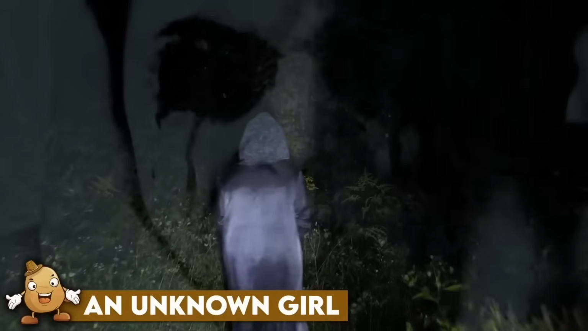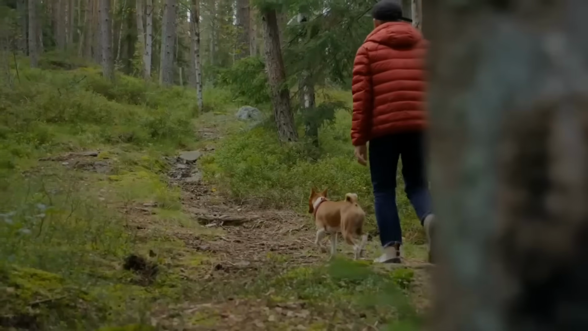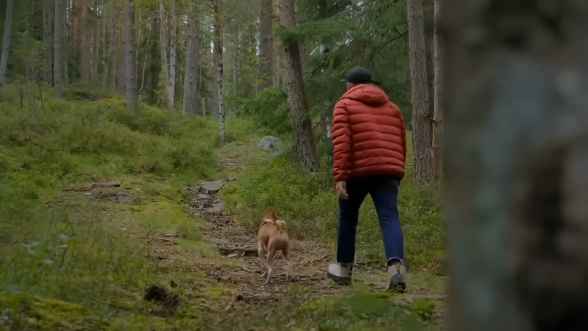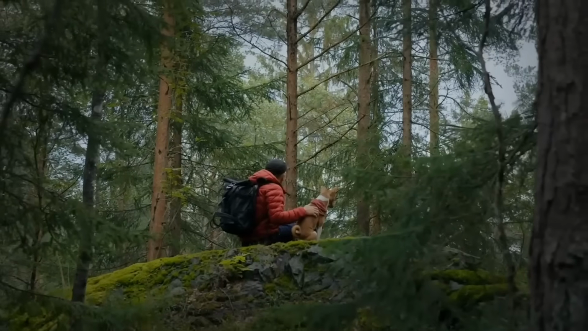Any ideas? An unknown girl. A man with his dog was out camping in the woods. The man thought it'd be a good idea to enjoy some moments of peace and solace with just his dog and himself.